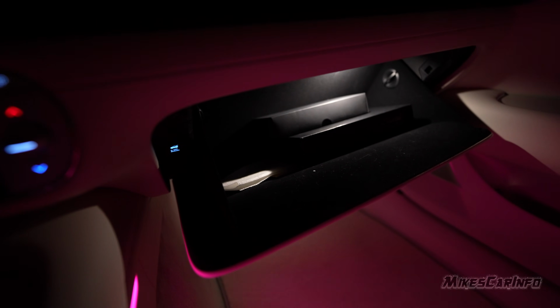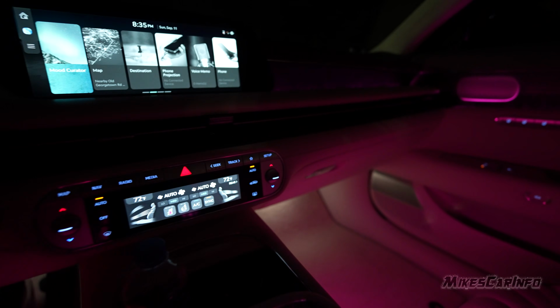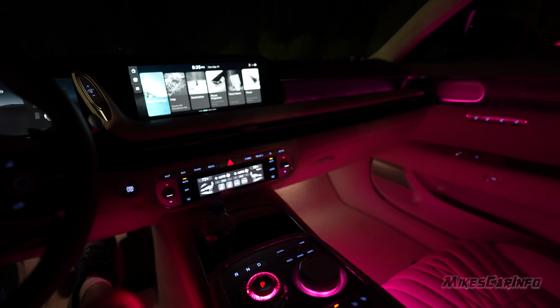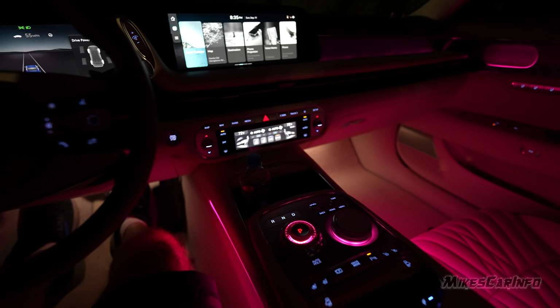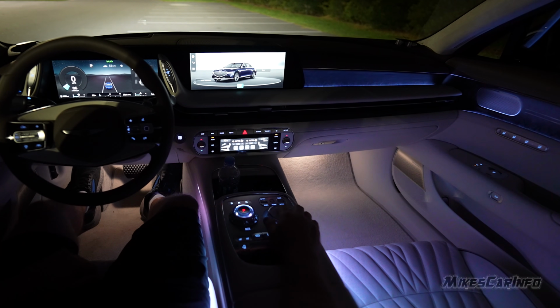has just a standard light in there, but it does have a light in the glove compartment, which shouldn't be surprising, but some vehicles surprise me that they don't have it, even expensive vehicles. Okay, so let's go into settings and look through the different lighting options.